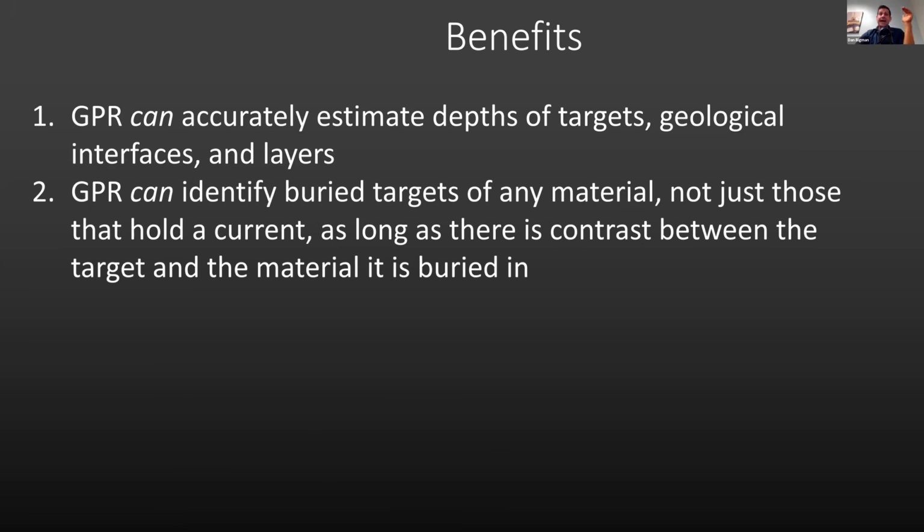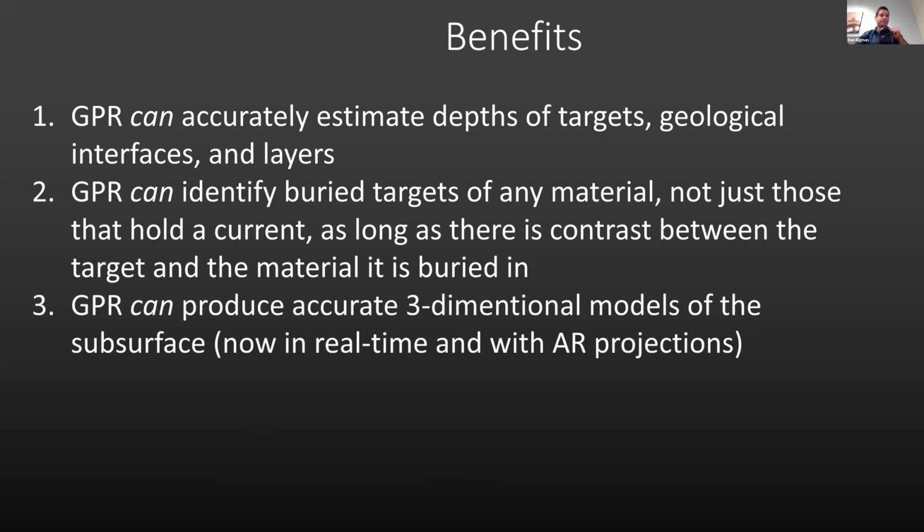Two, GPR can identify buried targets of any material, not just those that hold a current, as long as there is contrast between the target and the material it is buried in. As long as there's a contrast, GPR has the potential to identify it. It doesn't matter if it's PVC, steel, concrete, soil interface, asphalt, whatever it is. That's one of the big dynamic principles behind GPR: it works on contrast.